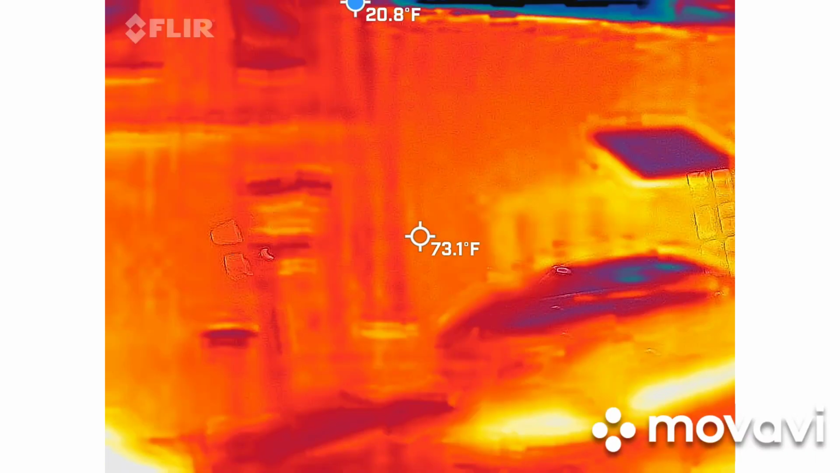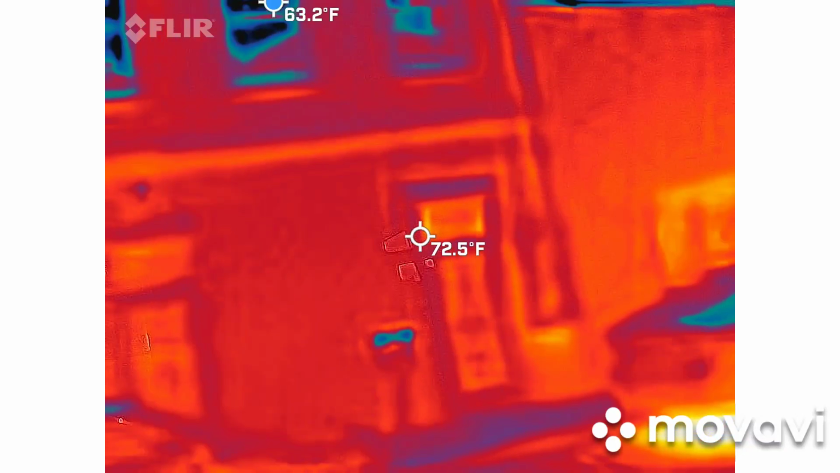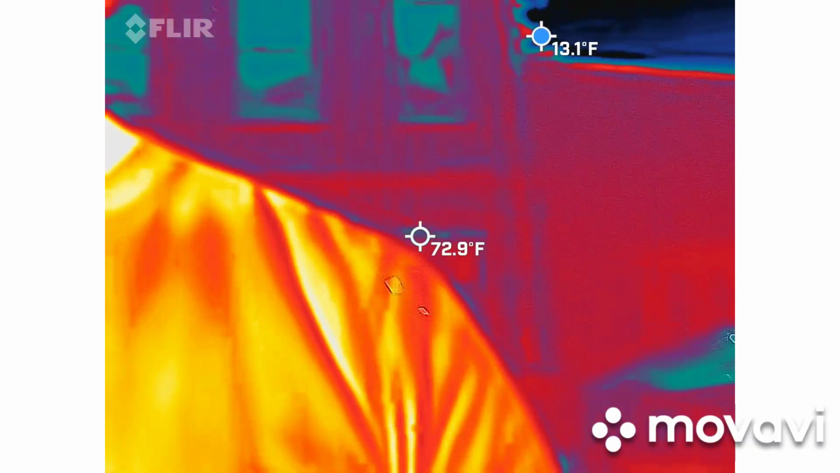But what happens is when somebody leaves the video, the red, orange, and yellow goes somewhere else, because our skin temperature is the warmest thing out here. And as it gets closer, you see the orange coming back. Exactly. So again, it's an interesting tool.